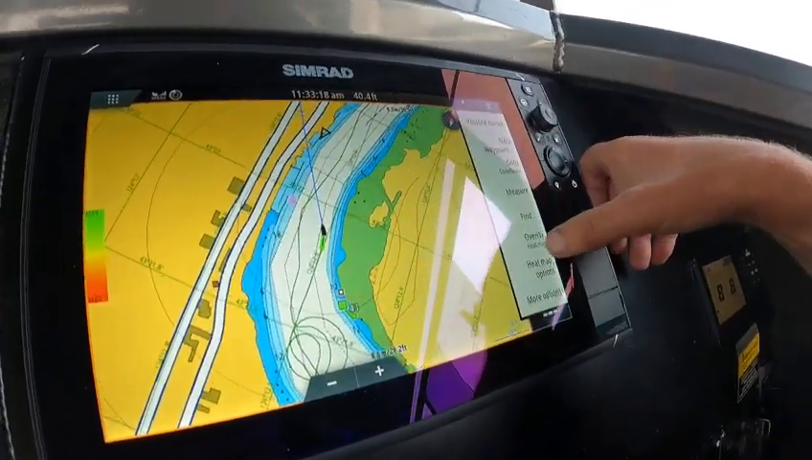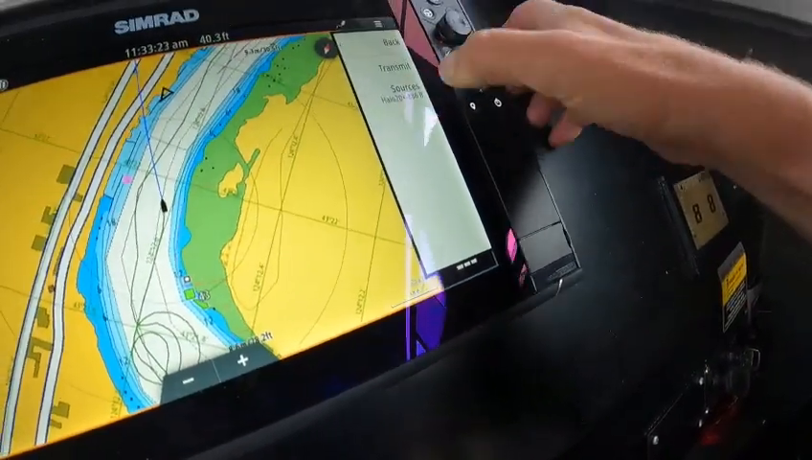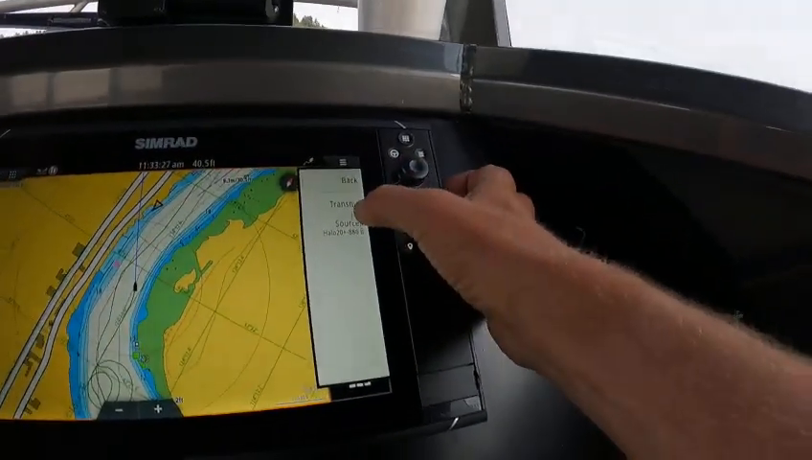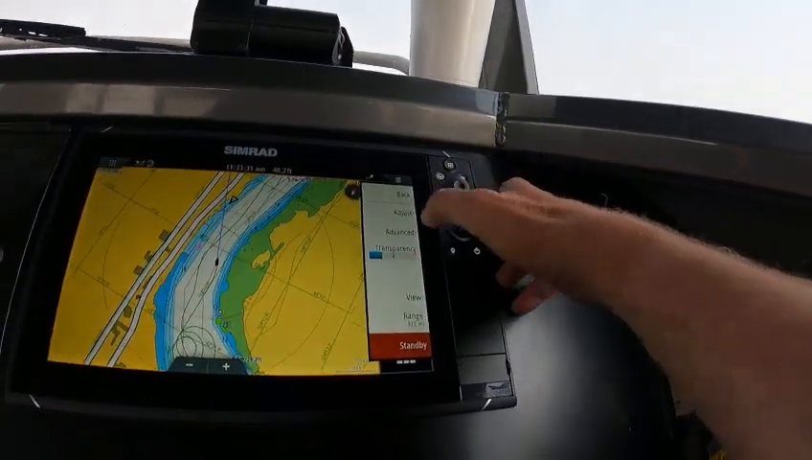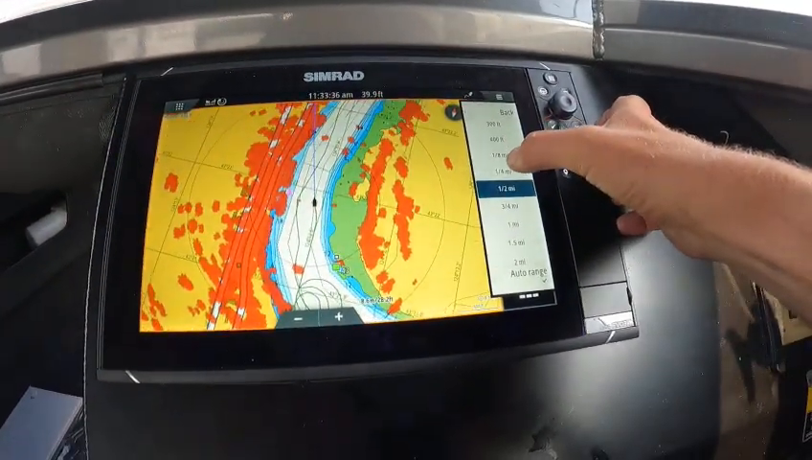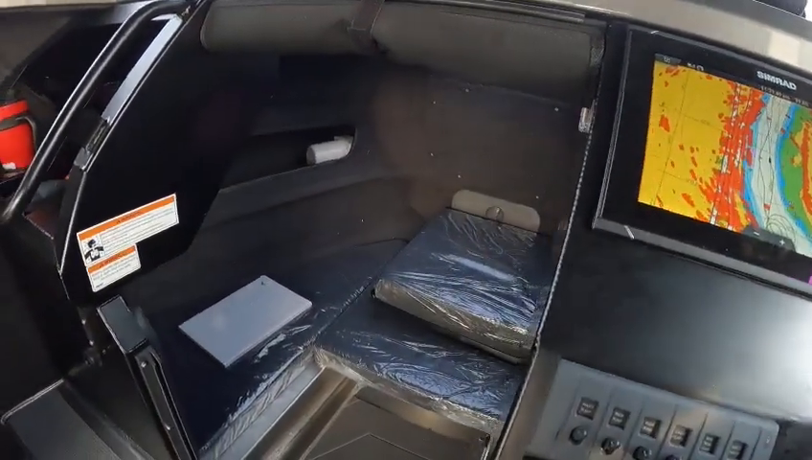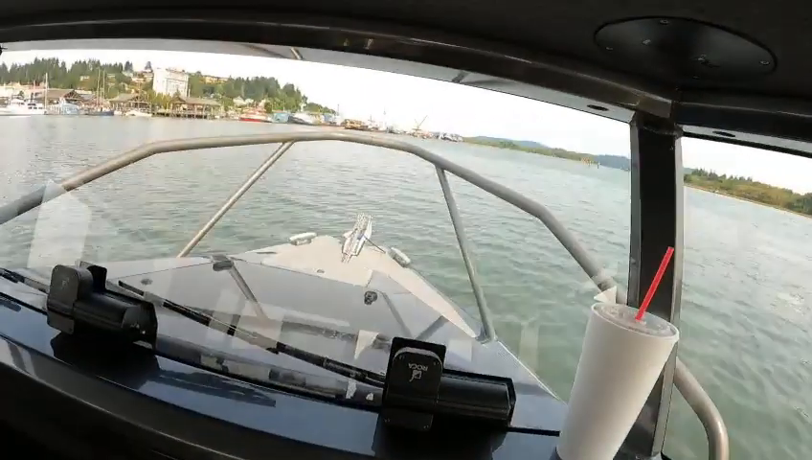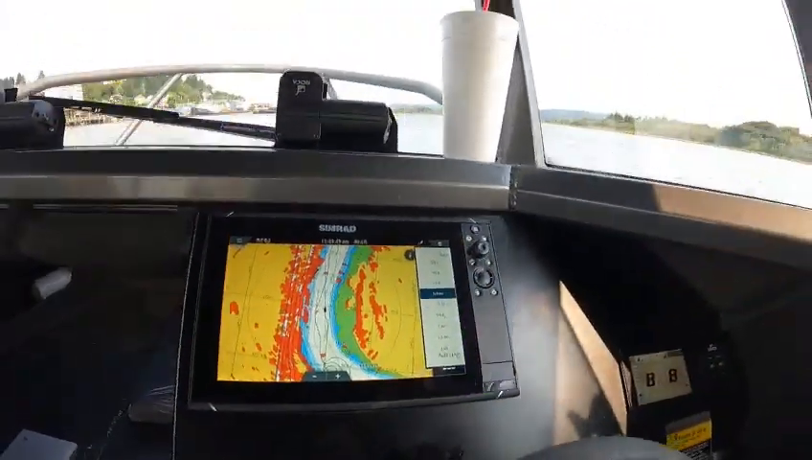So you just hit this again, and then you can go to radar overlay, right? Radar options, and then this is on us because this is a dual range radar. I'm going on B, so I just transmit right here. Now it's going to throw my radar up here. I'm at a half mile out. I'm going to change it to about a quarter mile out. So see, now I know there's a boat right there in front of me. Boom. I like using this one a lot better than this standard radar.